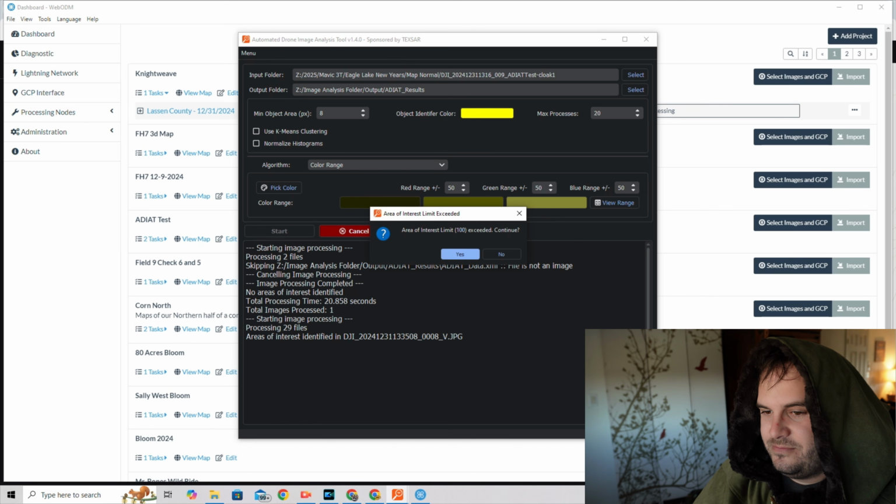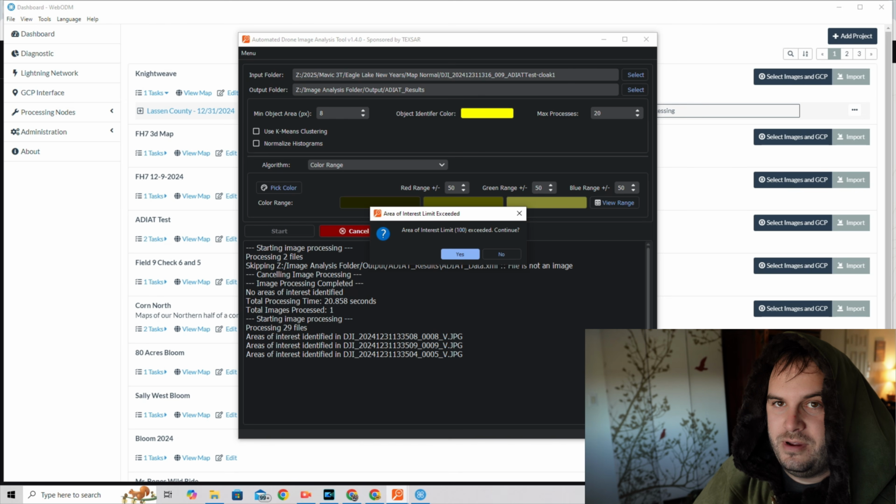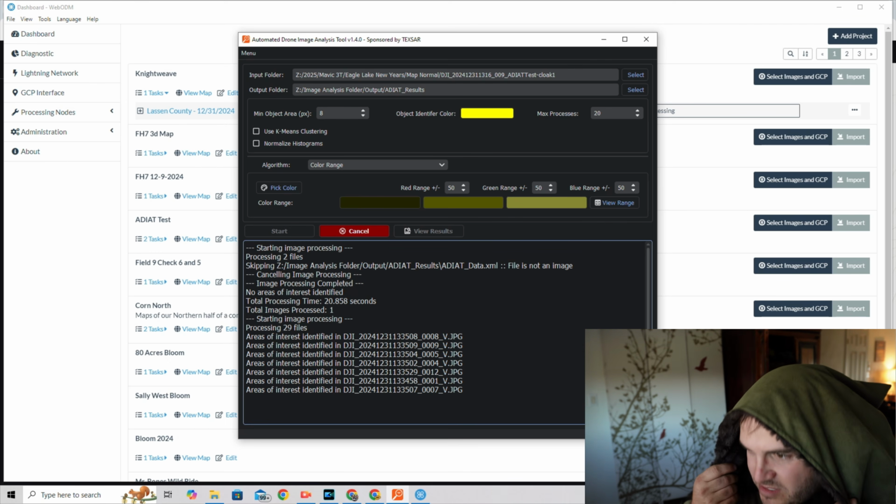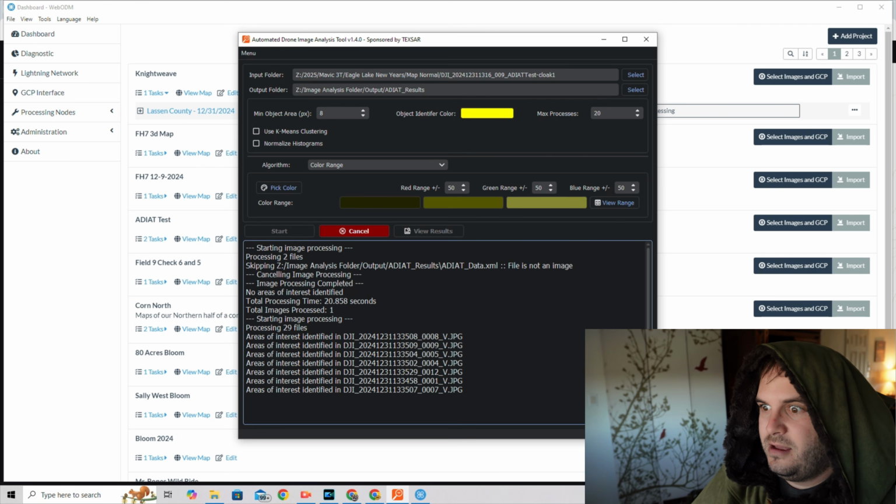So in one of the very first photos, the area of limit has already exceeded. That means, yeah, areas of interest identified. That means this program is being completely overwhelmed with the amount of green that it's finding, and there really shouldn't be any way of searching. We'll still look and see. We'll look at the results. We're doing science. That's okay. We're expecting some false positives. We're expecting a lot of false positives.